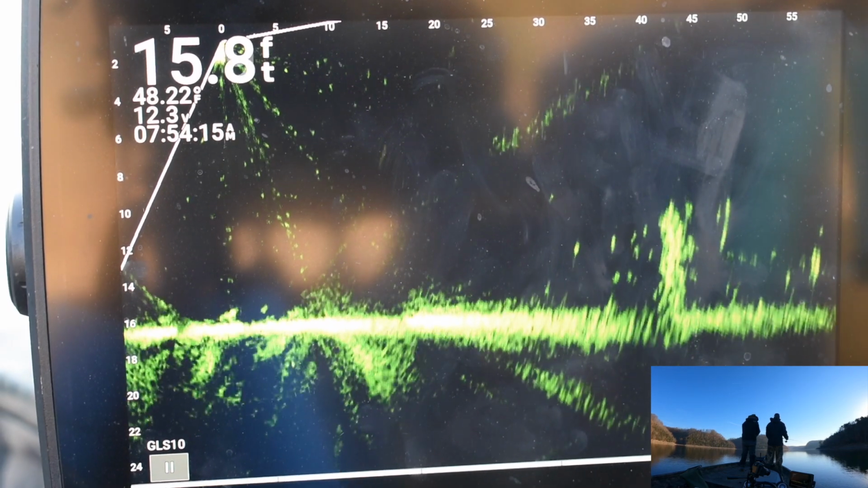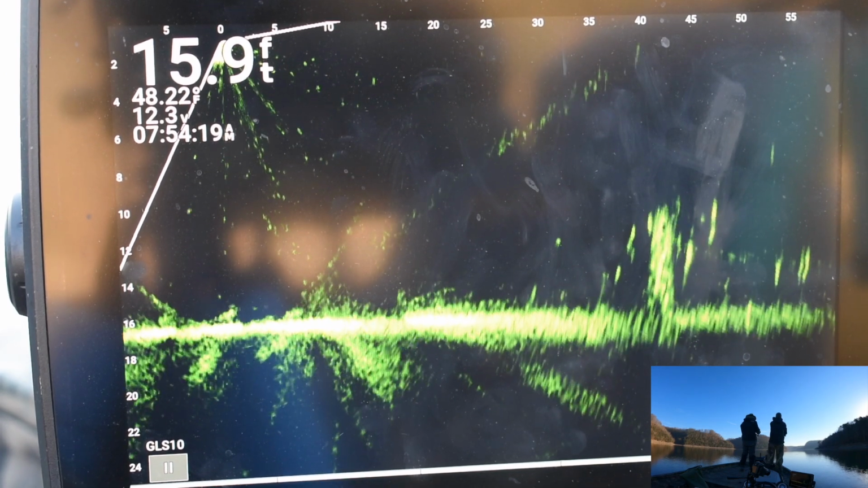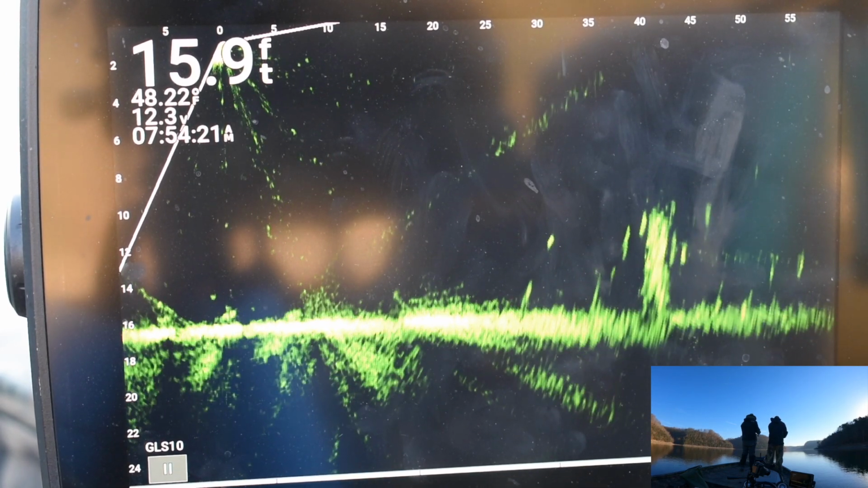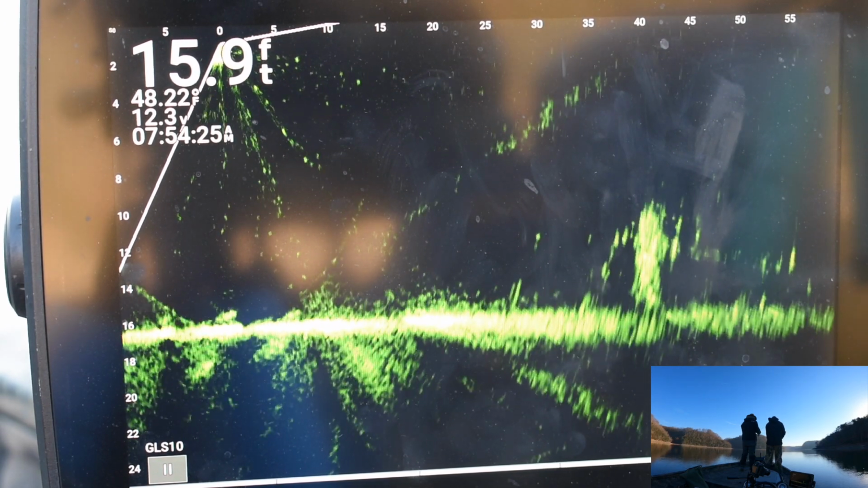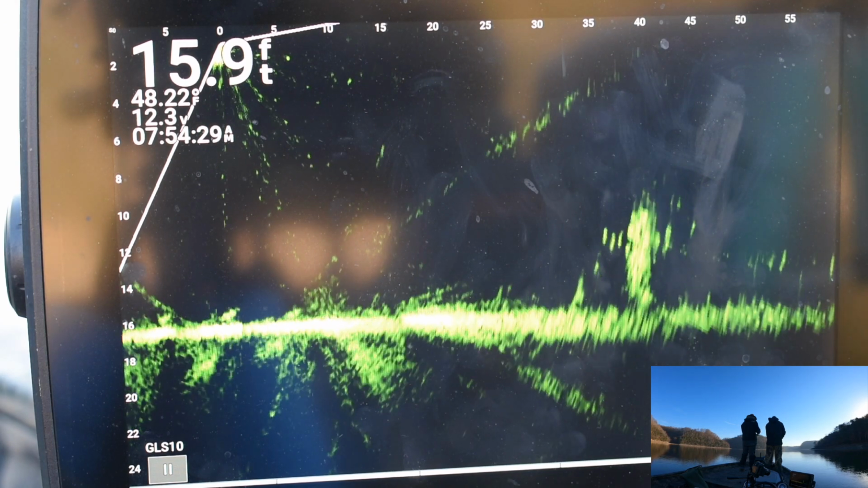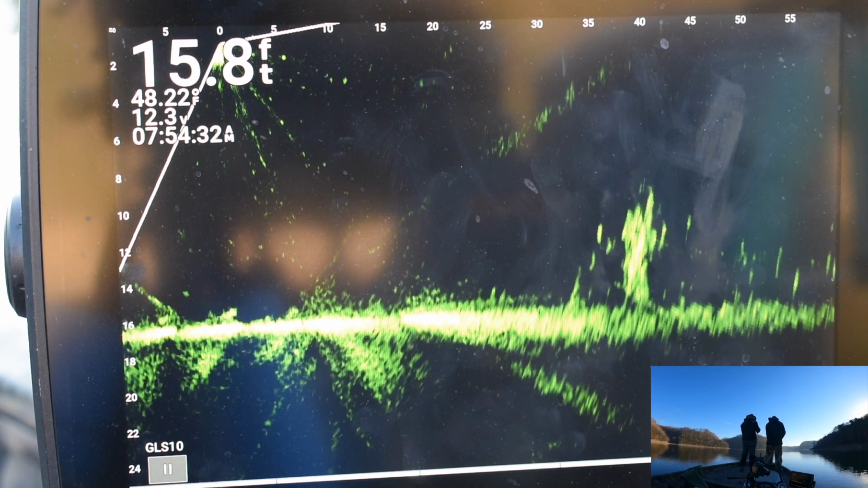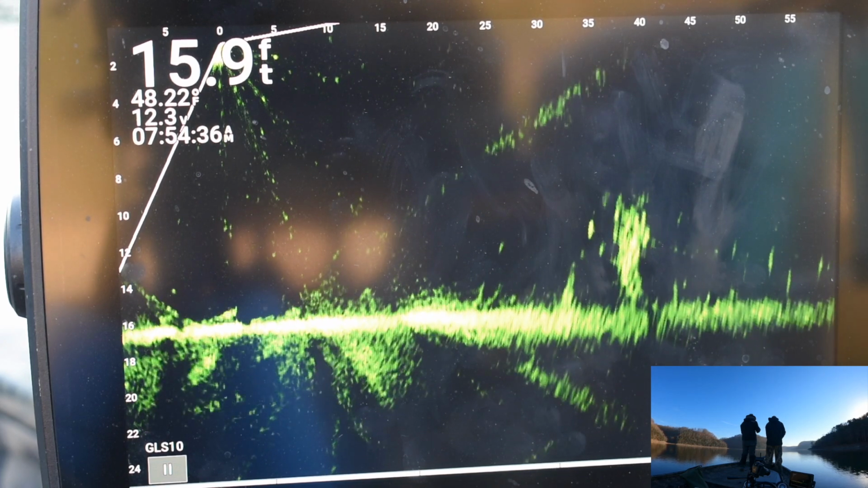So, what a difference a couple weeks will make. And we titled this video Casting to Early Winter Crappie because it's December. And once it gets December and the lake level is leveled out, it's not going to get any lower. This is winter pool. It is beginning to get cooler.